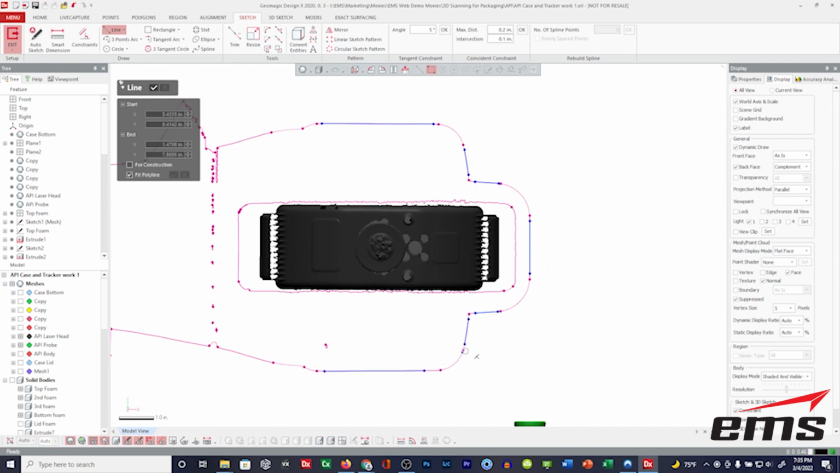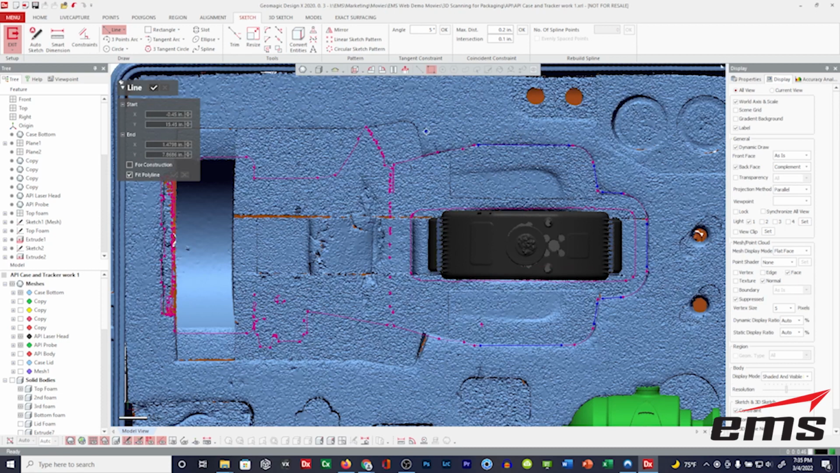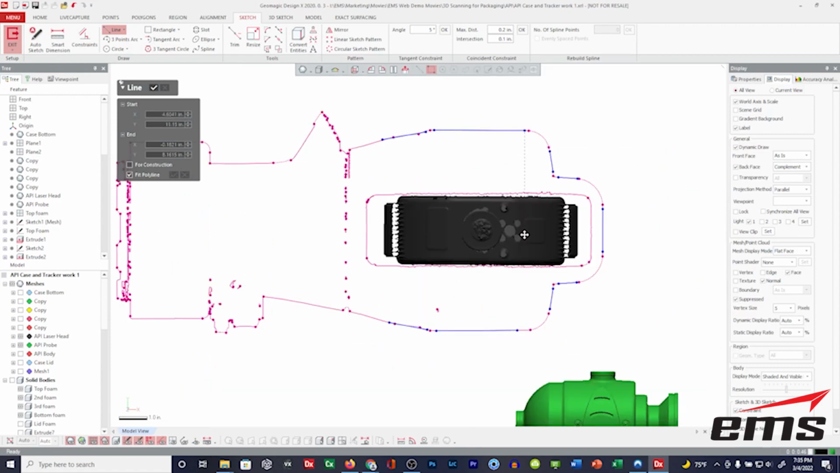So you'll notice I'm avoiding the fillets or the corners in here purposely right now. And again, I'm going to turn this back on, just so I can see where I would normally put this, and I'll fit a line through here. Let's start with that, and then we'll work our way down to the bottom, okay?